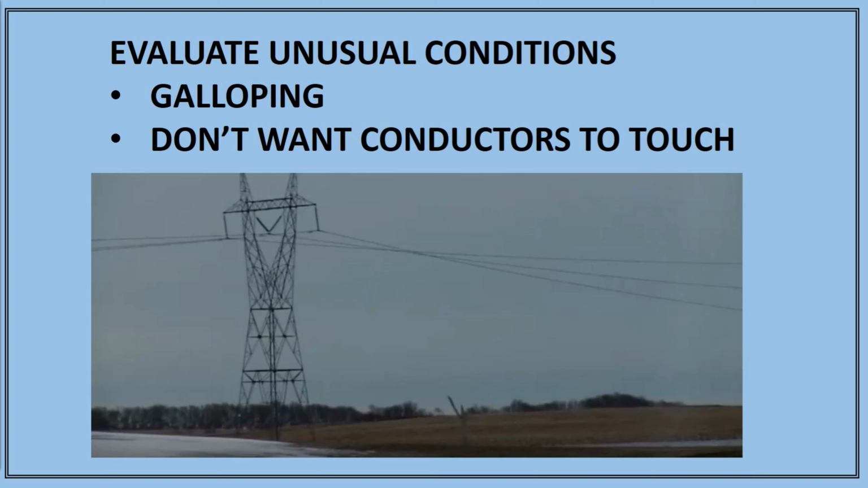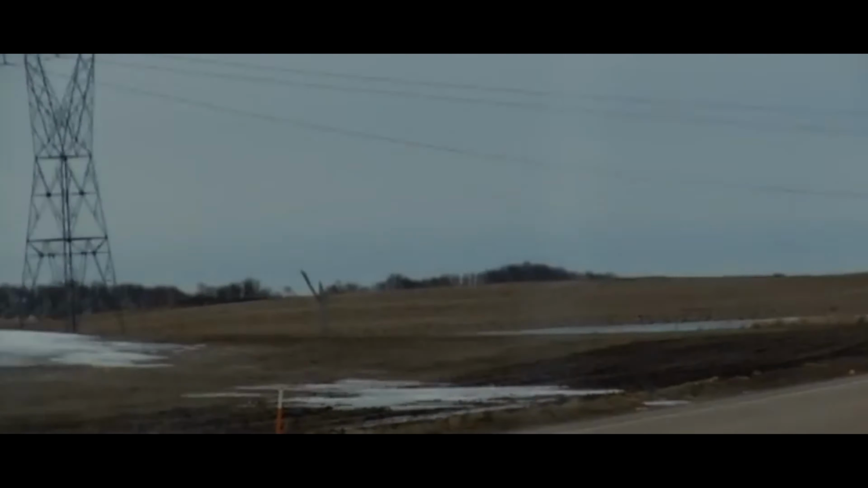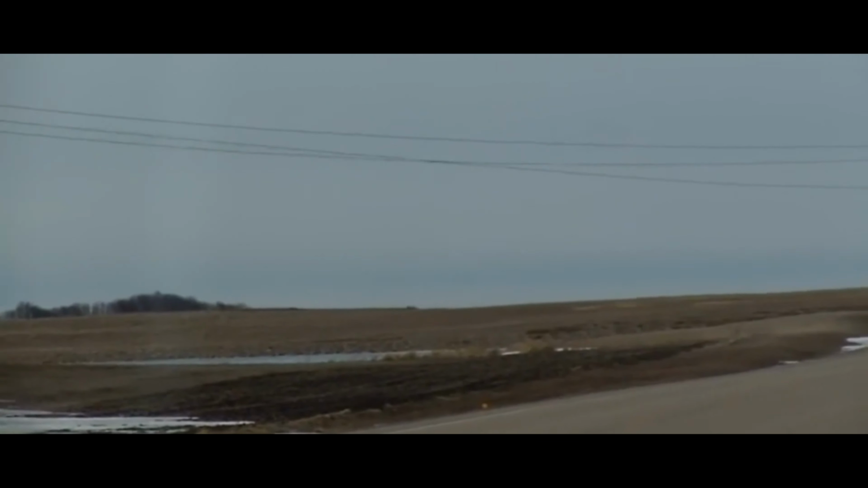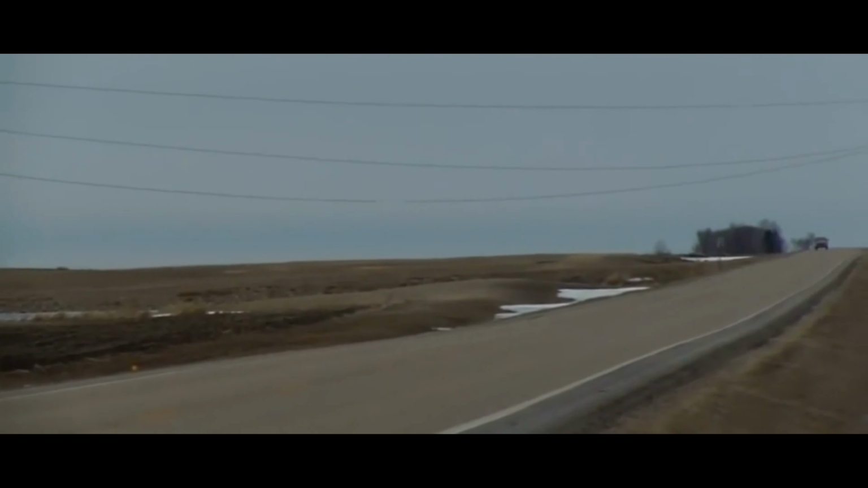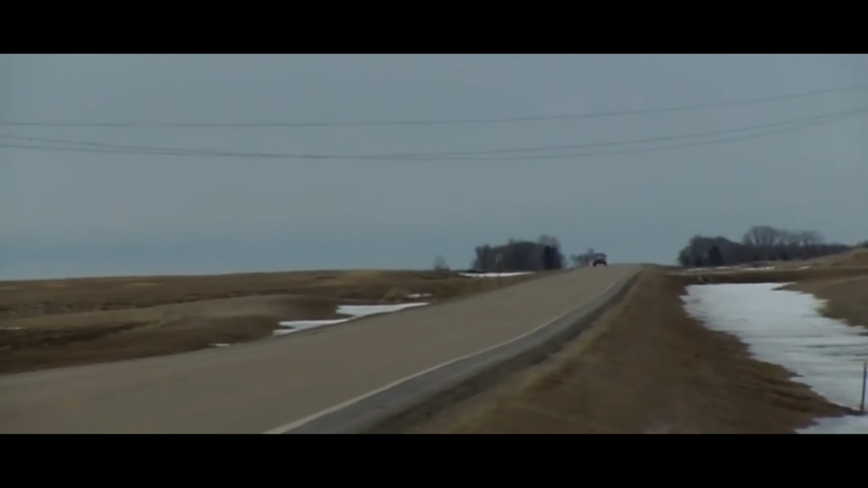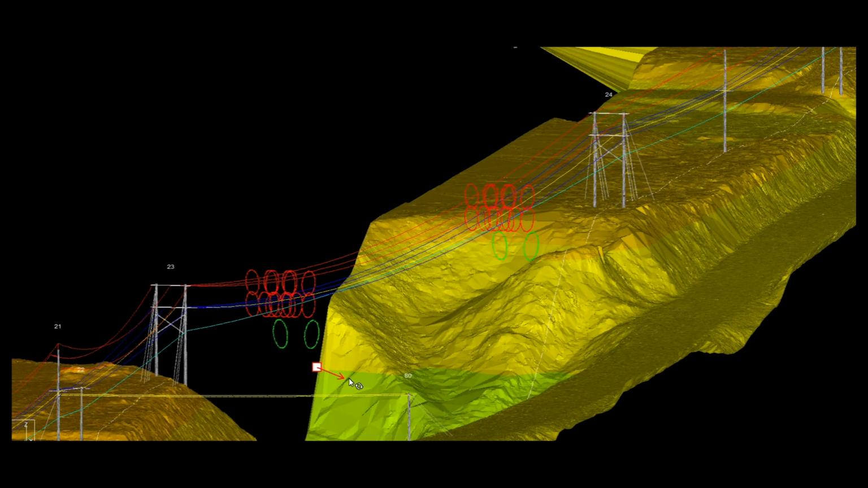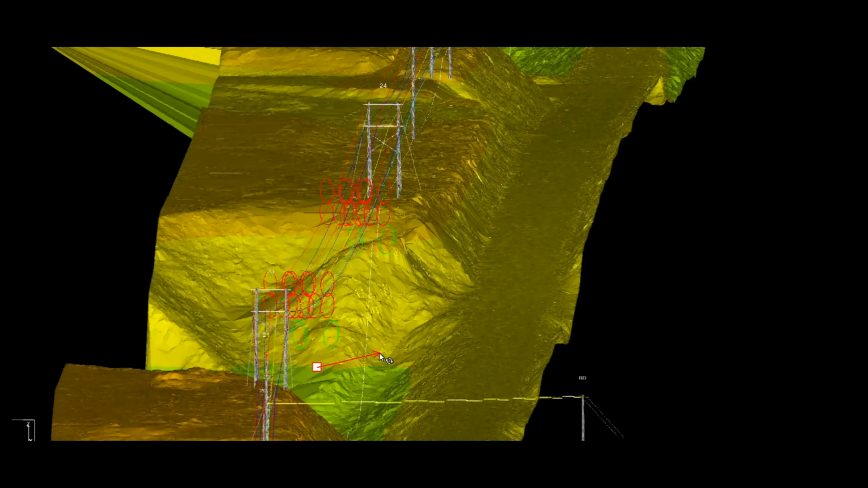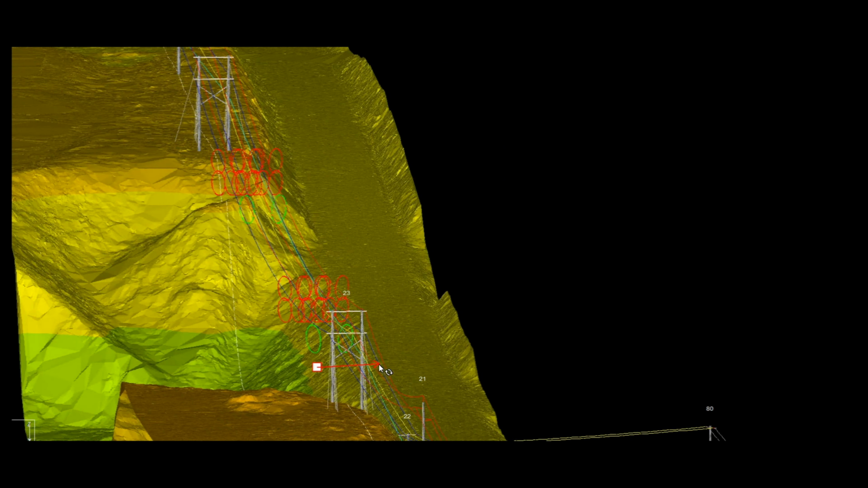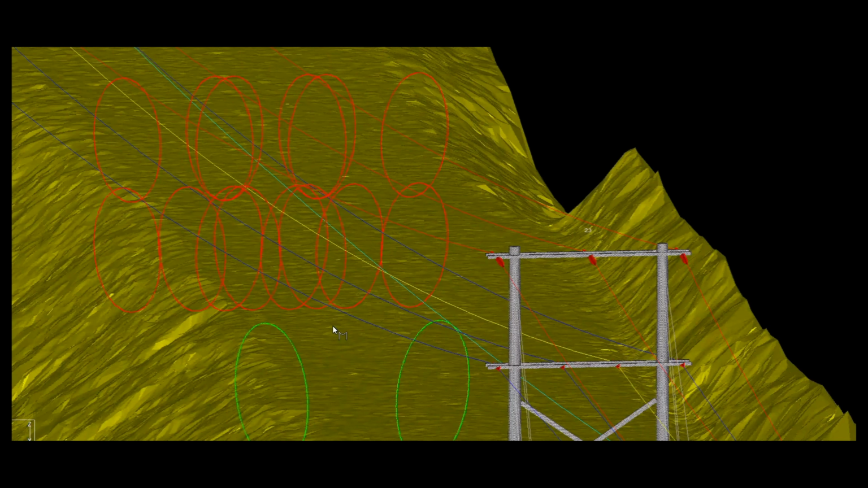PLS CADD also allows us to evaluate unusual conditions such as galloping. Galloping is a phenomenon where the wind blowing across the conductors causes them to begin swinging around in large circles, potentially causing the conductors to hit, a condition we want to never have happen. When analyzing for galloping in the PLS model, the program draws circles to describe the path the conductor will take as it swings. In this case, you can see that they're all red, which means that the lines are interfering. We will have to install spacers.